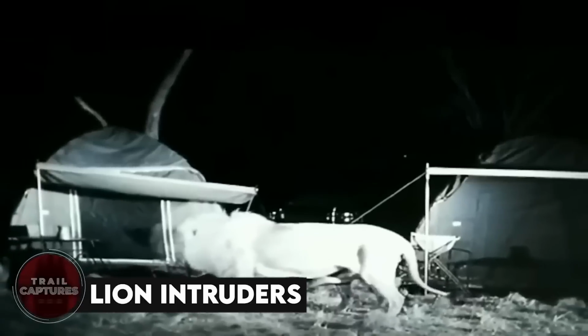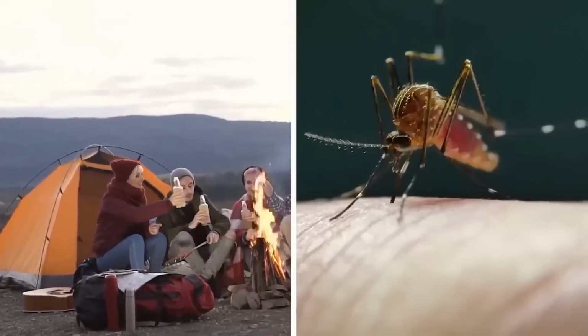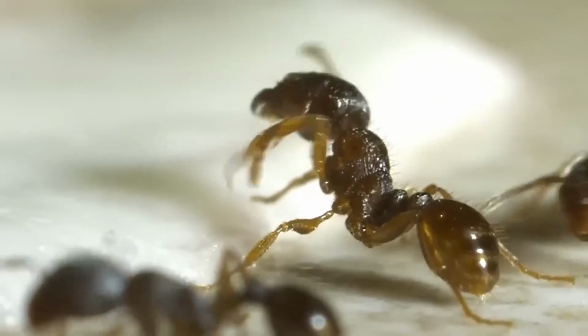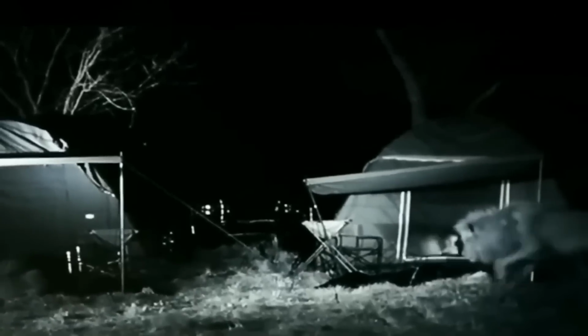Lion intruders. When you go camping, unexpected guests might drop by, like mosquitoes and other bugs if you're lucky. But if you're not, like the guy in this video, a big male lion and 2 lionesses might pay you a visit. The man was sleeping soundly in his tent when all of a sudden this happened.